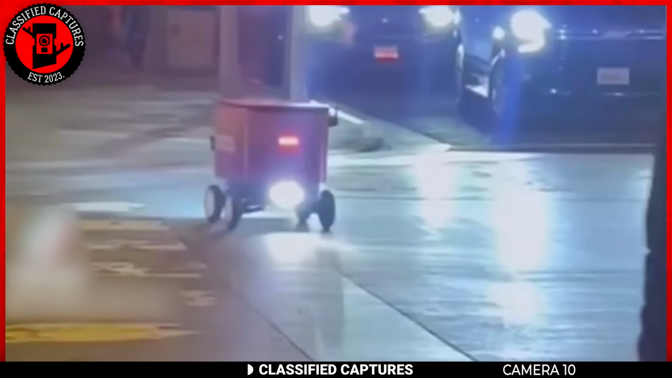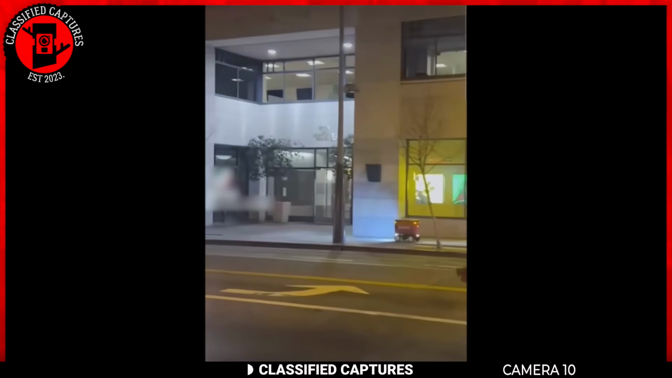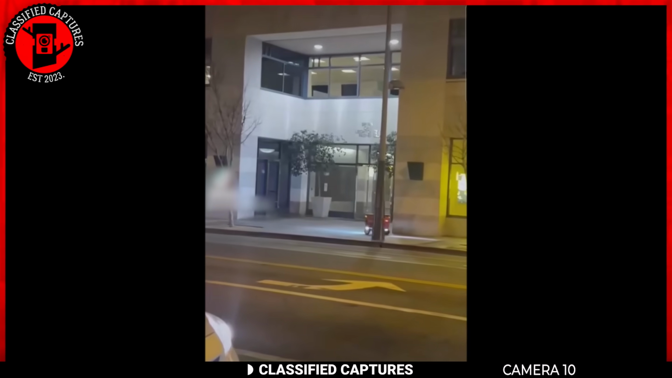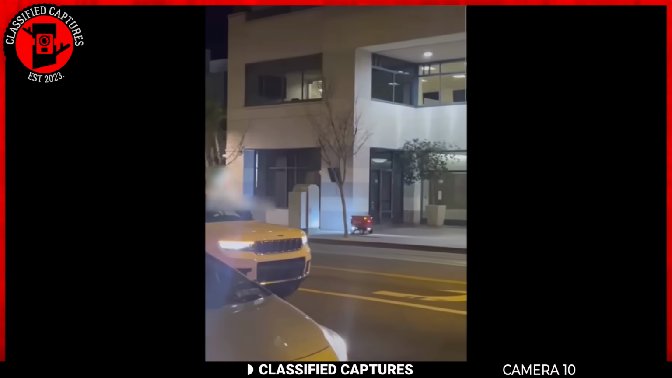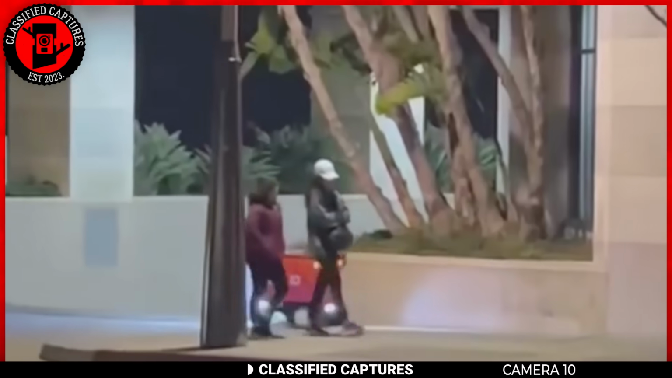As innovative as these things are, it seems not everyone is comfortable around them. You know, the robots are gonna take our jobs saga. What's your take on these delivery bots, though? A futuristic marvel or a glimpse into a tech-driven future that's both a tad freaky?